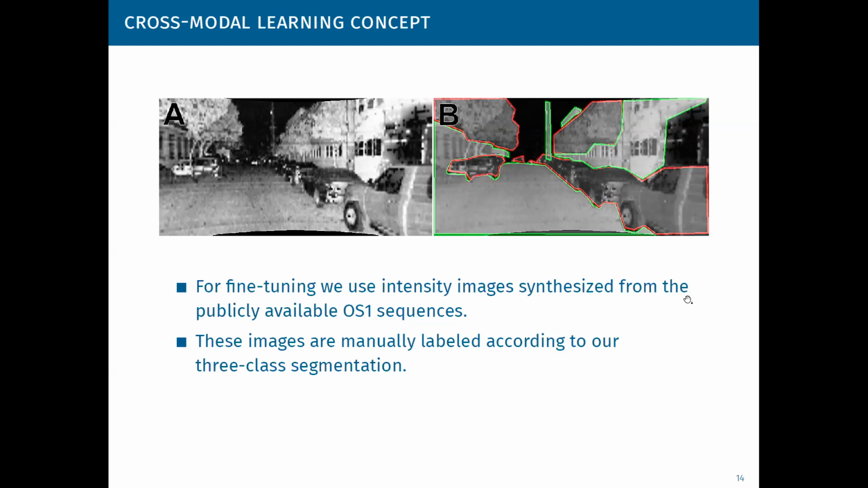Therefore, we use also intensity images synthesized from LiDAR data for learning. Those images were manually labeled according to our three-class segmentation scheme. And we also have implemented an unsupervised approach that uses the weights learned from typical video sequences only in the pre-learning stage, but then learns directly from the synthesized images that cover the full field of view of the LiDAR.